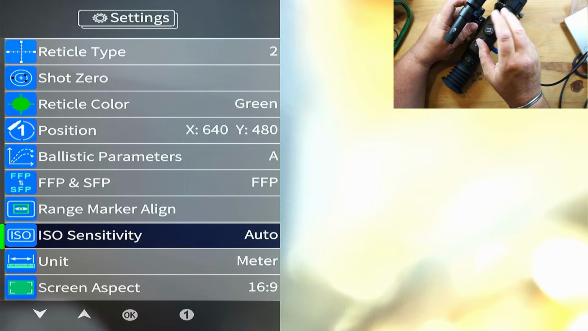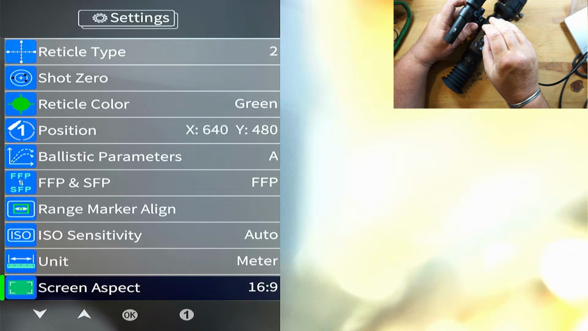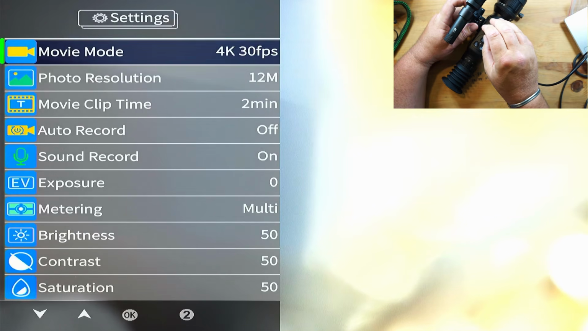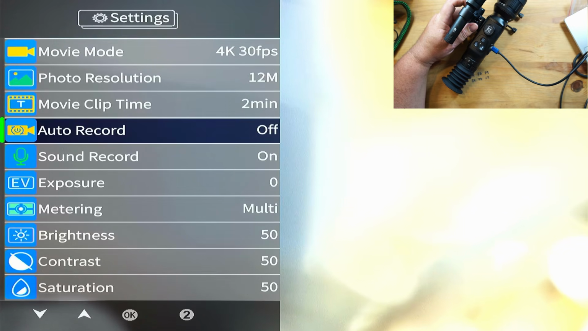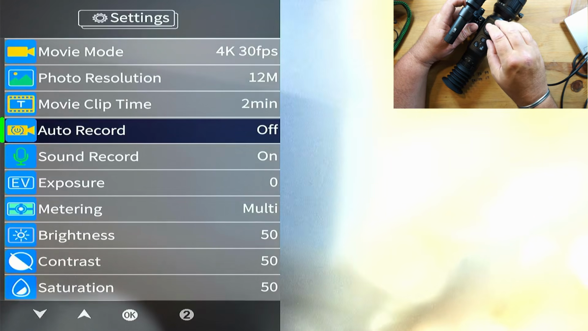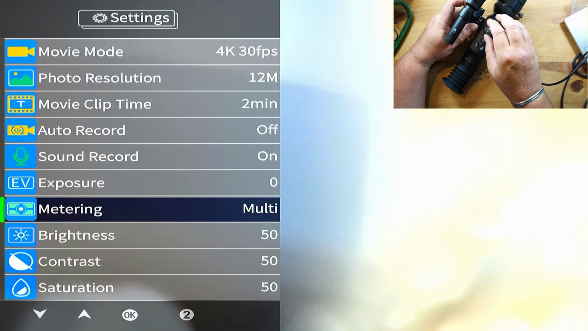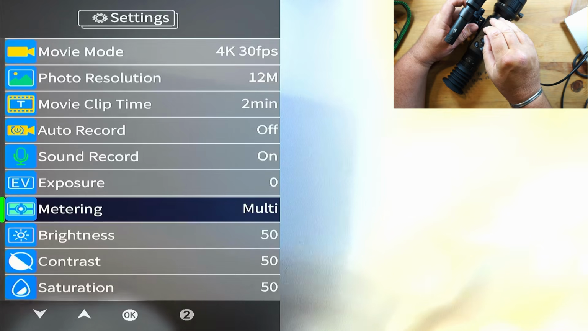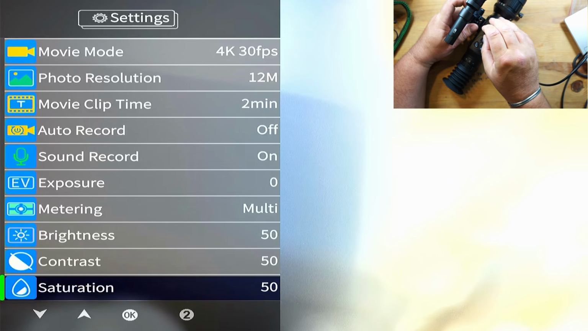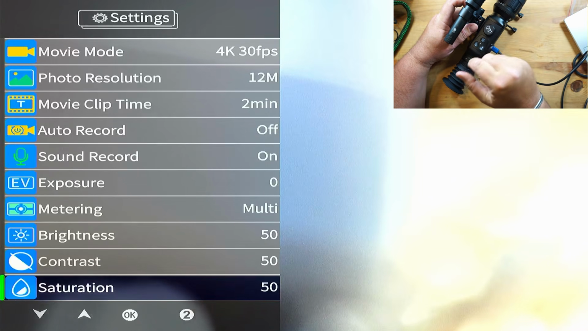ISO sensitivity, that's on auto. Unit is in meters, so you can have meters or yards. Screen aspect ratio 16:9. Movie mode, photo resolution, clip time, auto record. That's in case you forget to press the record button, and it's recording all the time basically. Sound record is on, exposure 0. Metering, you can have multi, center weighted or spot meter. I love it on multi. Brightness, contrast, saturation. These are just camera settings. At the end of the day, this is a digital camera in a scope.